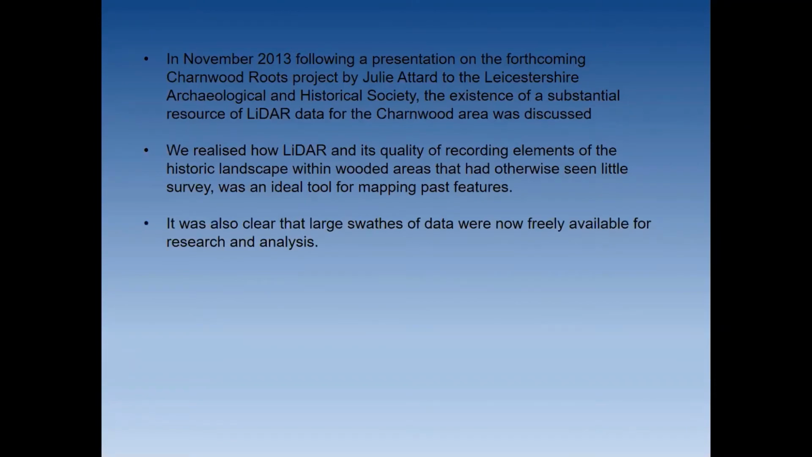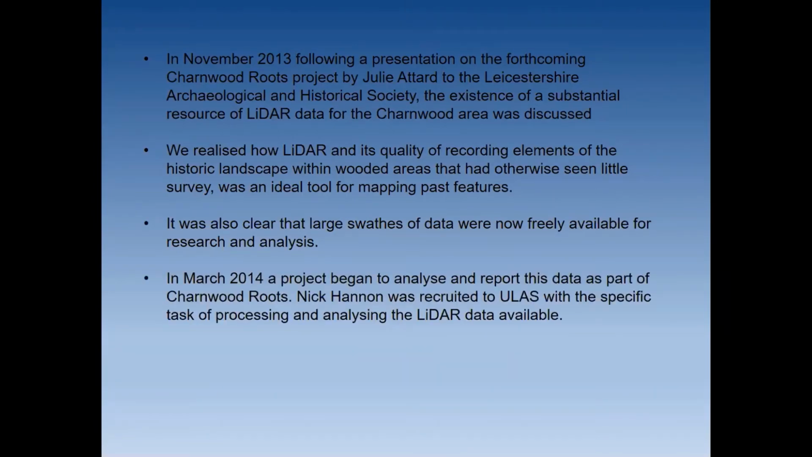It was also clear that large swathes of data for Charnwood were now freely available for research and analysis. And in March 2014, we got a project off the ground to analyse and report this data as part of the Charnwood Roots project. Nick Hannon, who did almost all the transcription of the LiDAR and did a fantastic job, was recruited to ULAS with a specific task of processing and analysing the LiDAR data available.